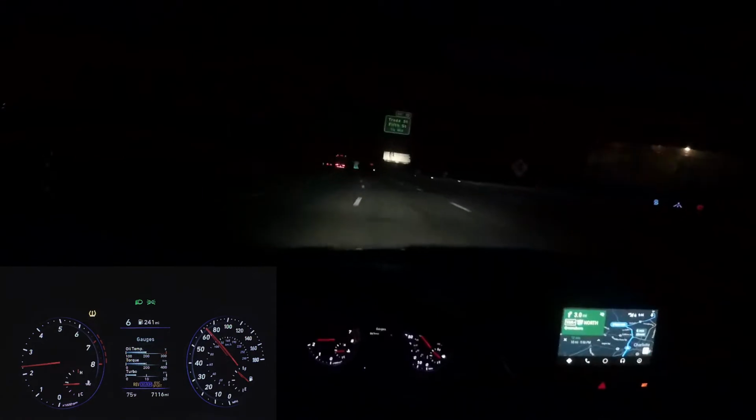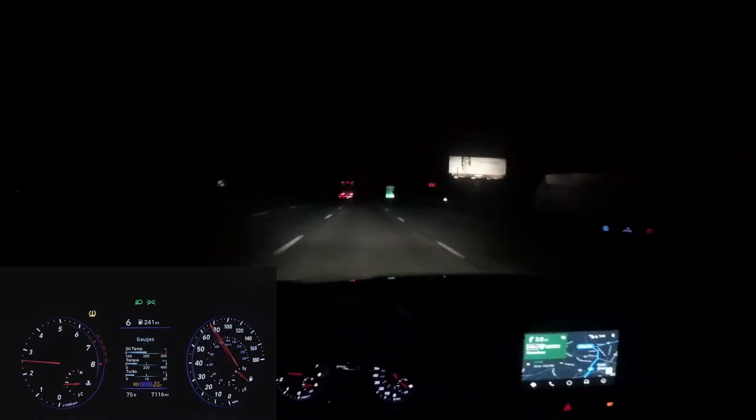Hopefully you guys can see that. Charlotte's got a pretty skyline at nighttime. The individual behind me has no headlights on. Oh, maybe they have one headlight and only a running light on the other side.